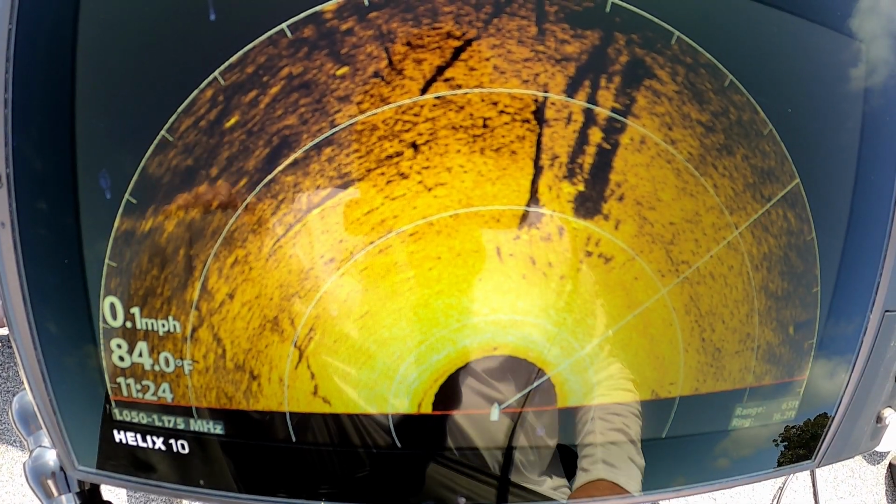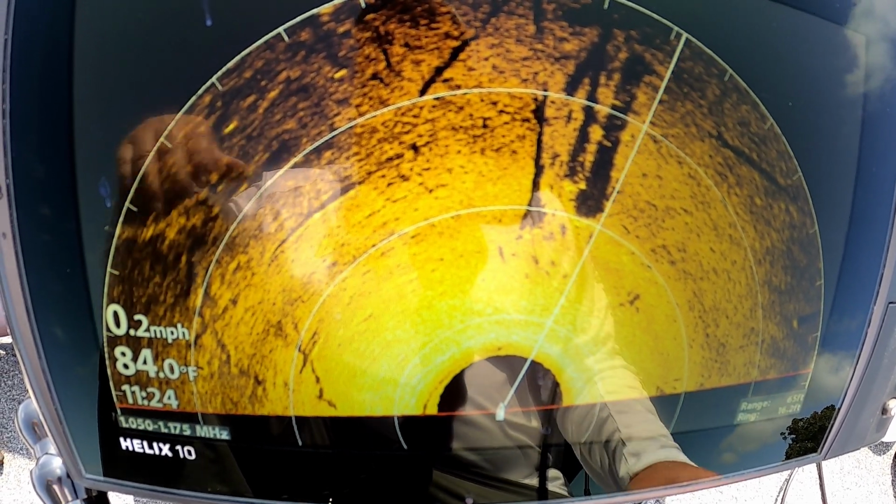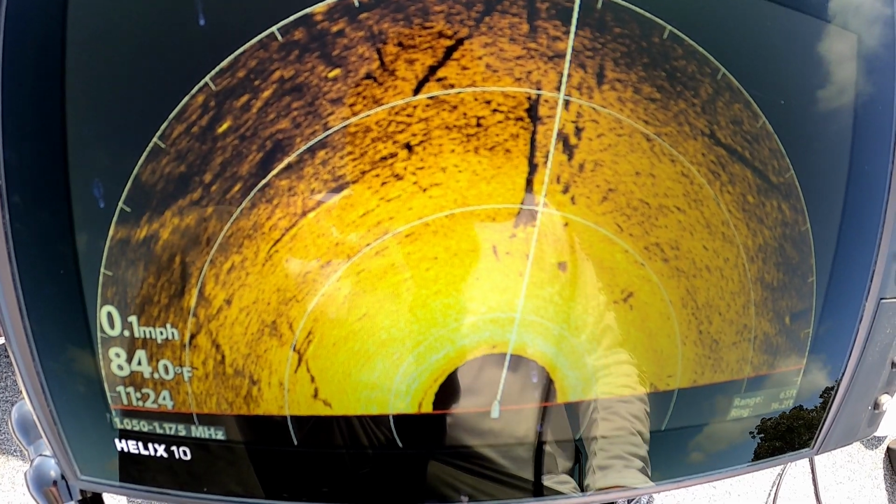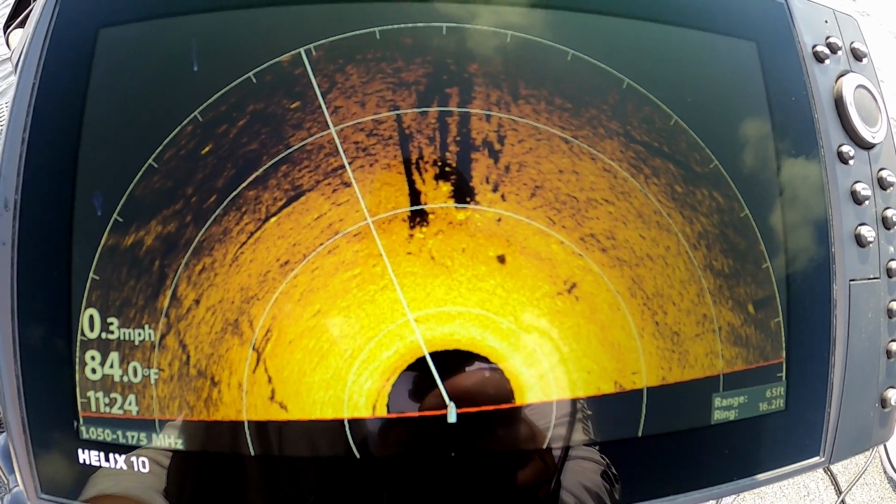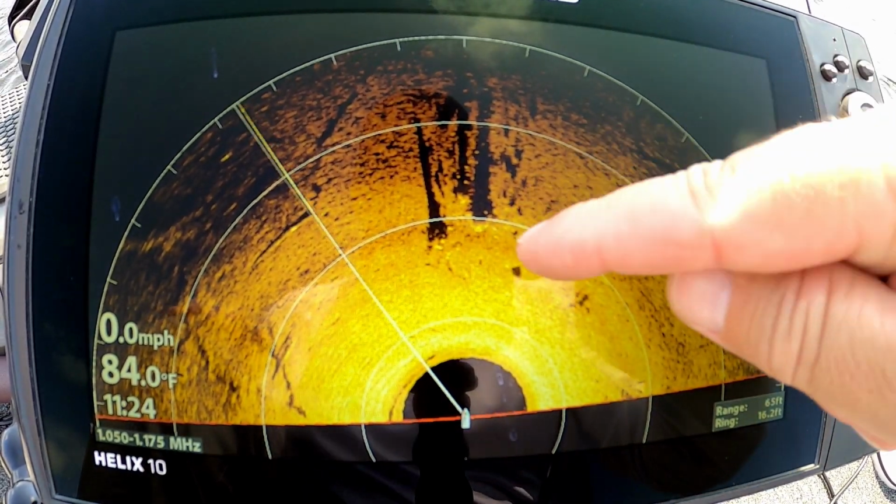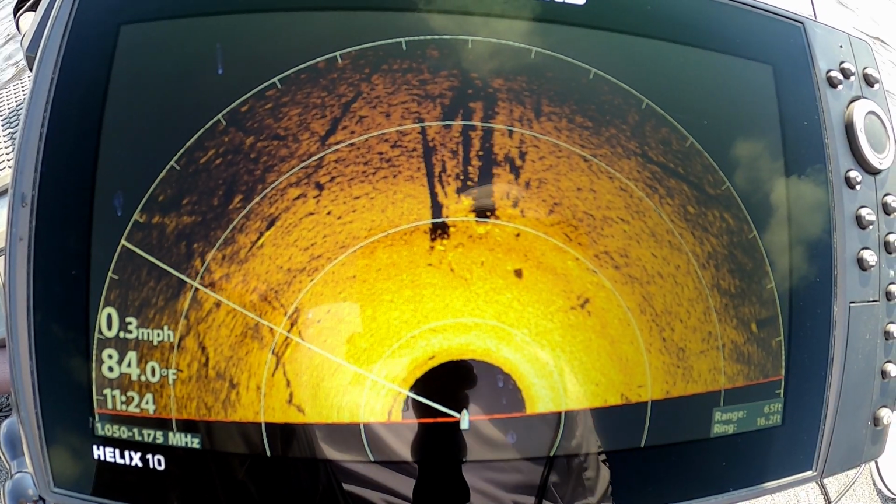Now you can see the shadows of the fish on that 360 where they're sitting out there in front of me. So there is another stump over here to our right that we saw on that 360. Let me drop this camera down just a little bit. You can see them now. See the dots and the little speckles and all the little shadows. You can see those fish now.